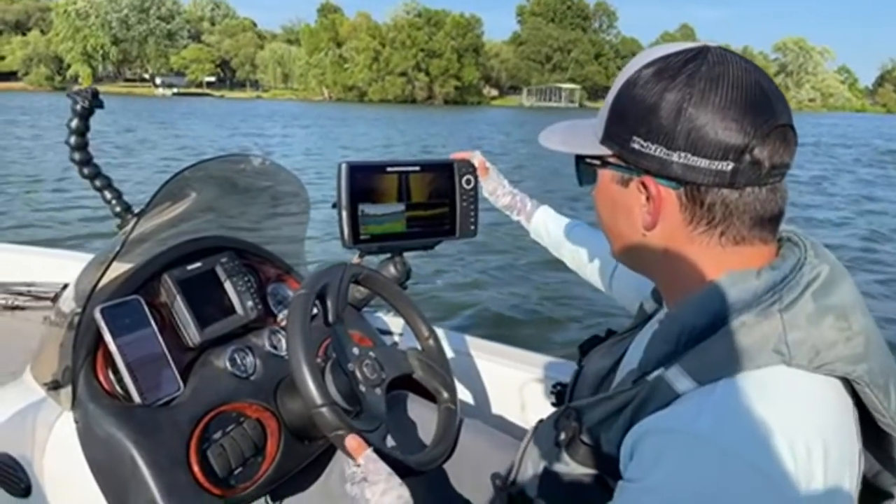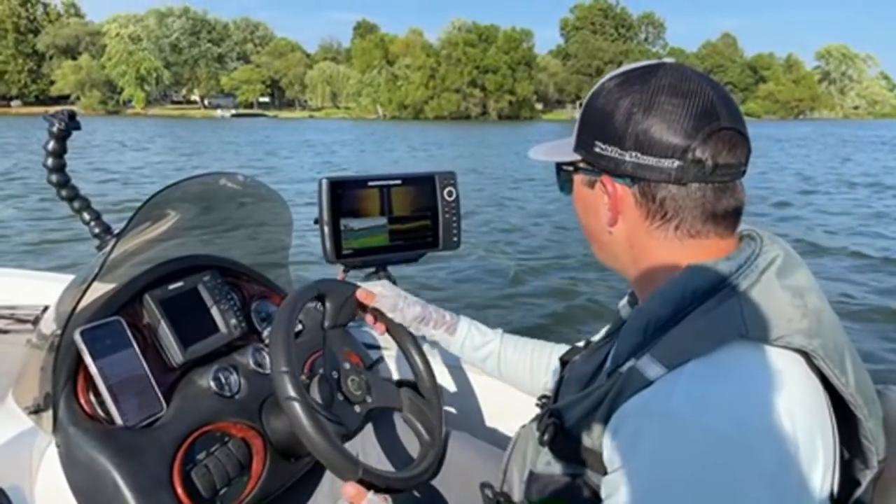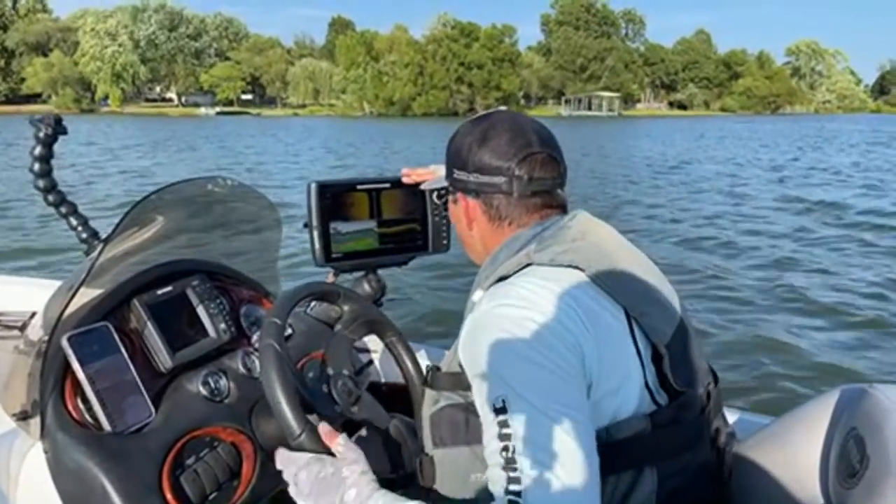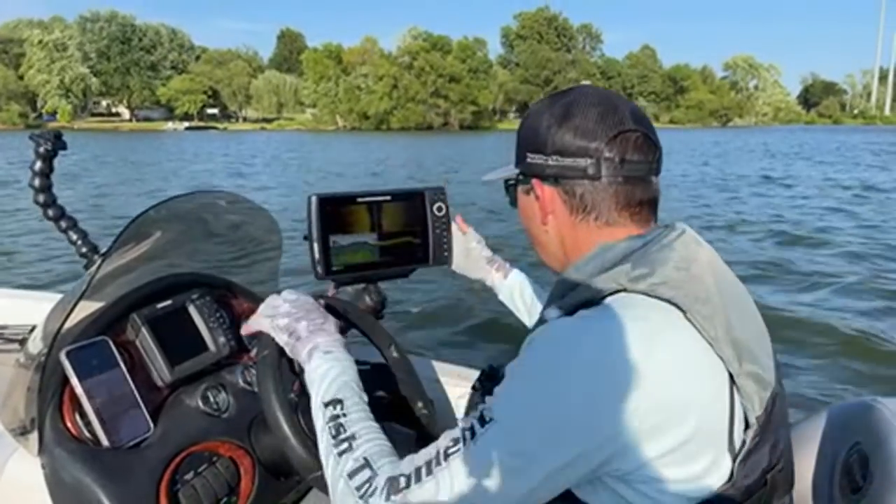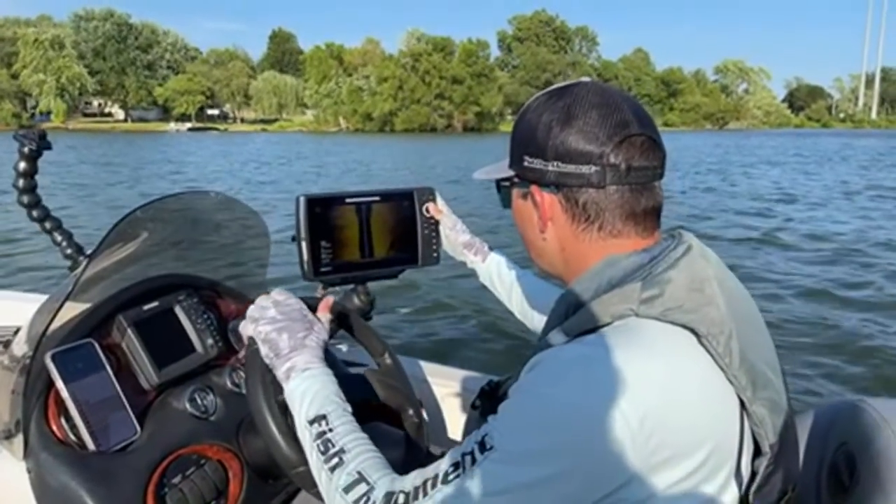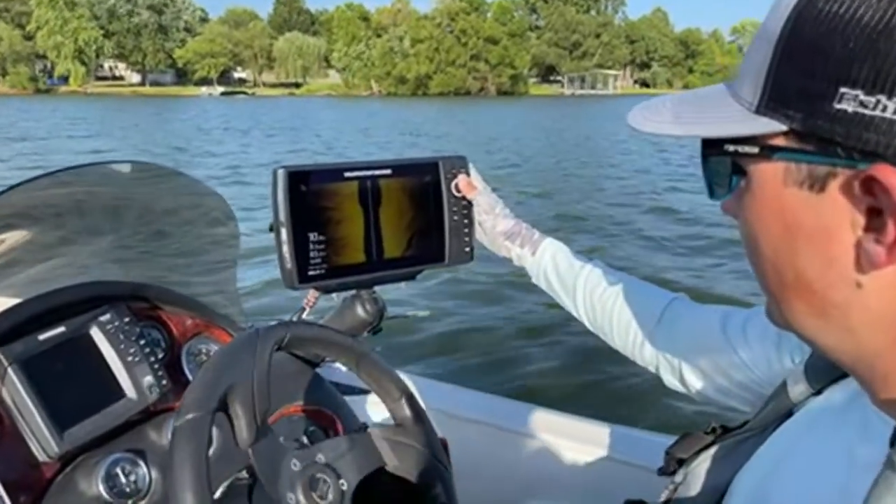I have my range on my side imaging set to 75 feet right now because I'm not only just looking for, ooh, what is that? Uh-oh, we may have just found something. Let's see here. Let me pull up full screen side imaging. I'm gonna graph over this, but if we pull this up over here, I'm just gonna pause the screen for a second.